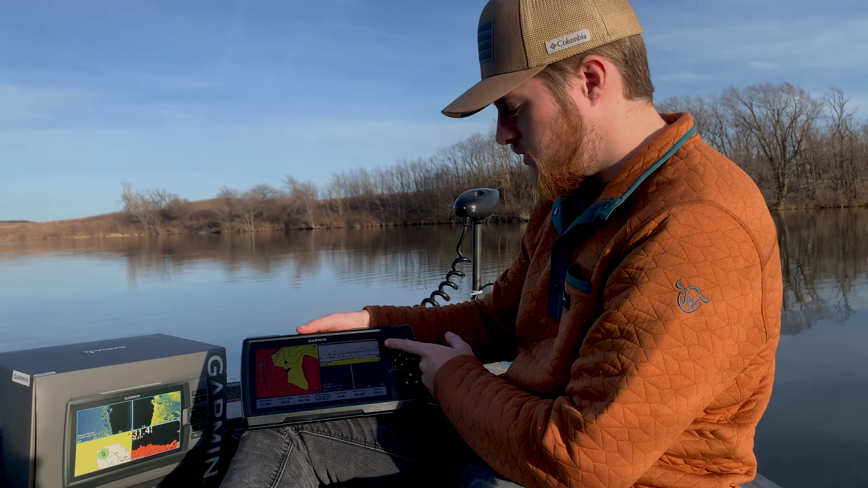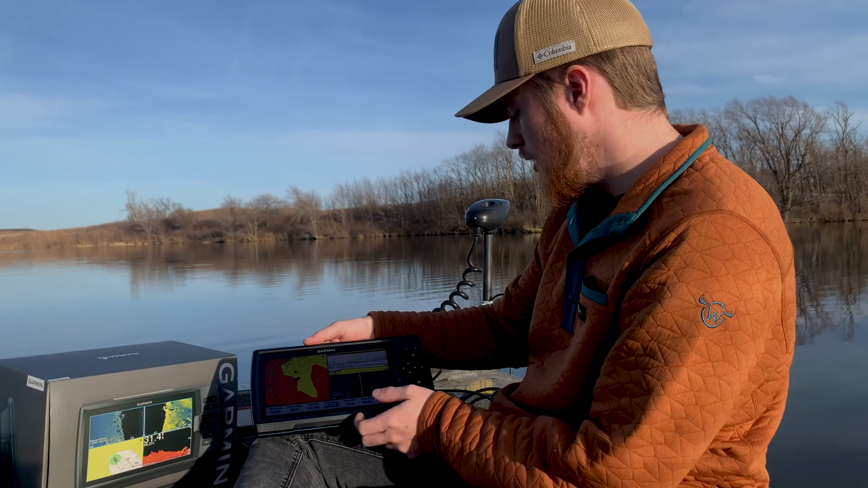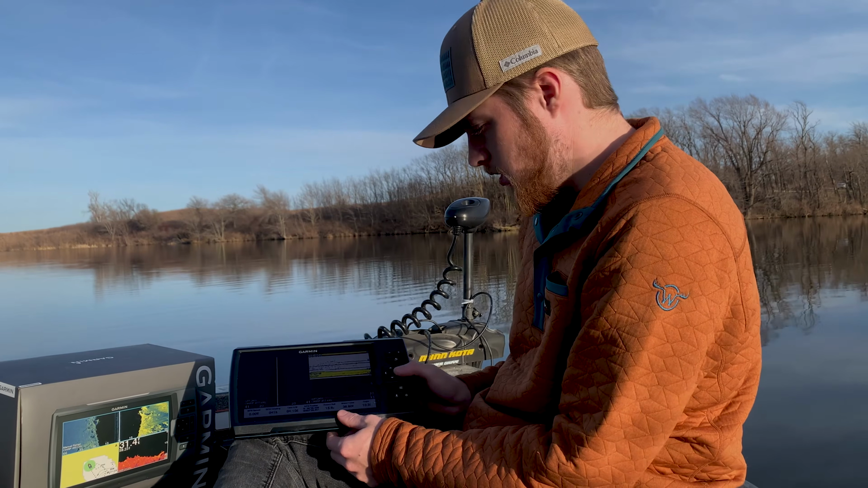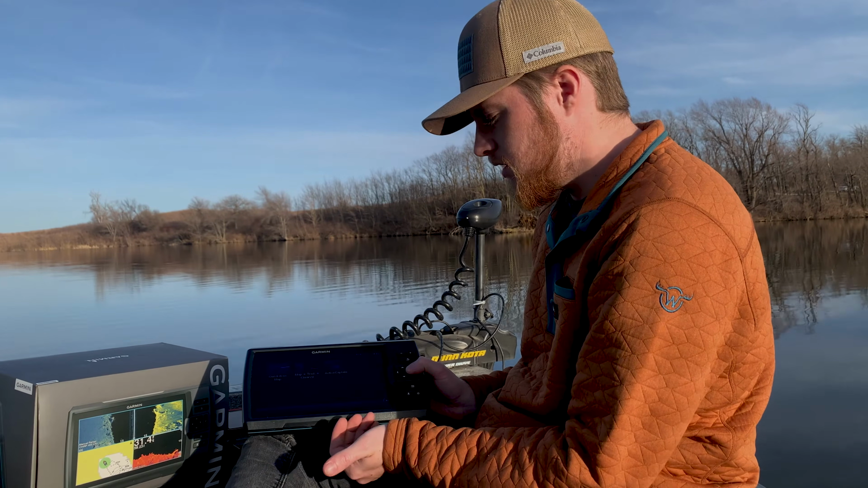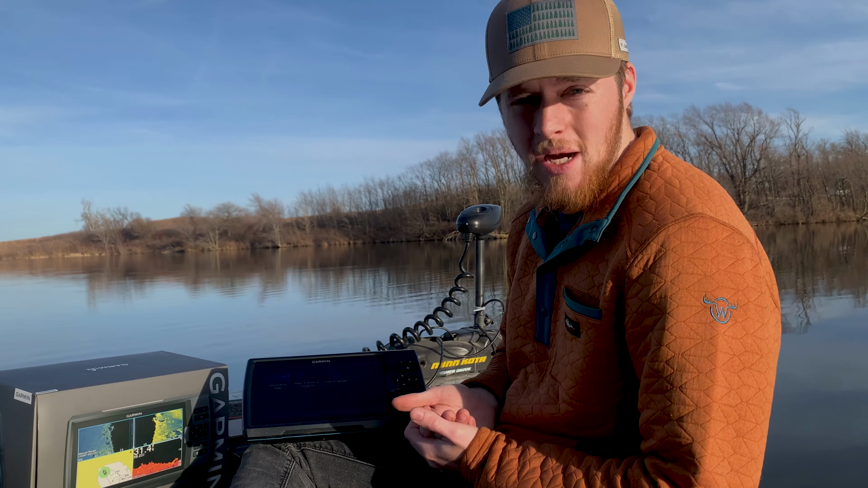You got your traditional sonar, and then my side view is typically how I laid up with these three. But you can do whatever combination you want. If you just want to see sonar, you can do that too. So a lot of different options here, a lot of different ways that you can run it. Also has the ability to use the Active Captain app, where you can download the contour maps that other people